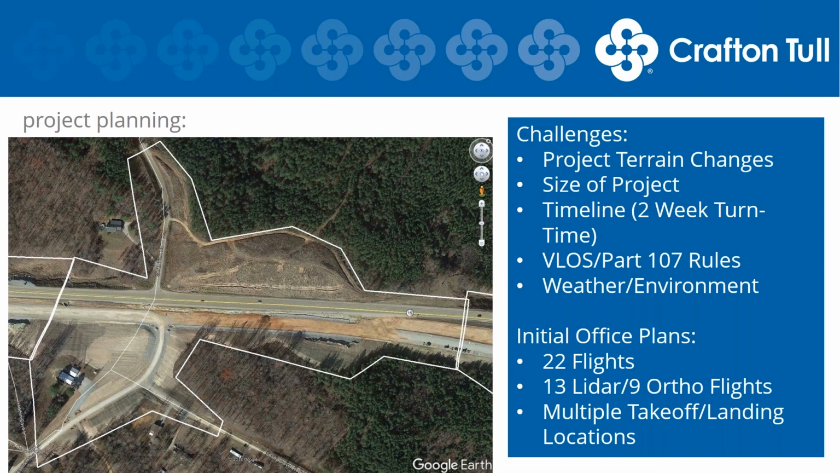So our initial planning for this project presented several challenges. Number one, after looking at the project in Google Earth and on some quad maps, we noticed that there's a lot of terrain change on this site, sometimes as much as 150 to 200 feet from edge of right-of-way to center line. The size of the project, 7 miles, sometimes right-of-way getting as wide as 500 to 600 feet. The client wanted a pretty quick turnaround, so 2 weeks for the full survey from start to finished product.